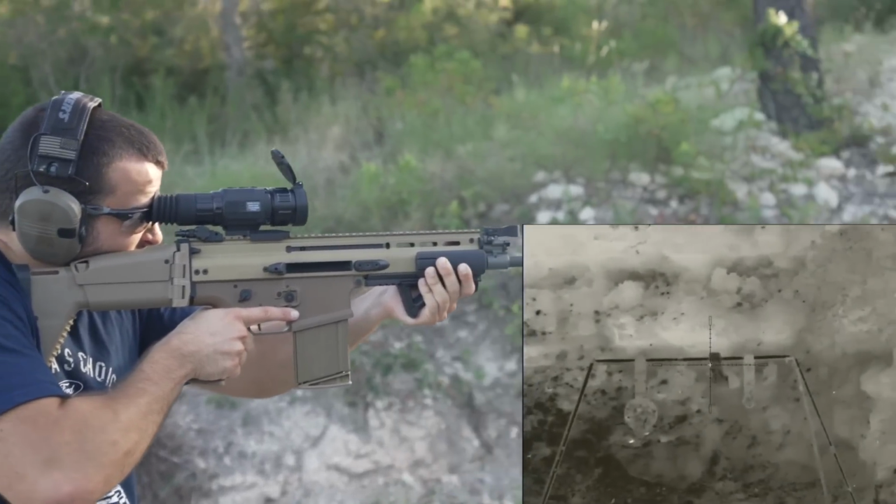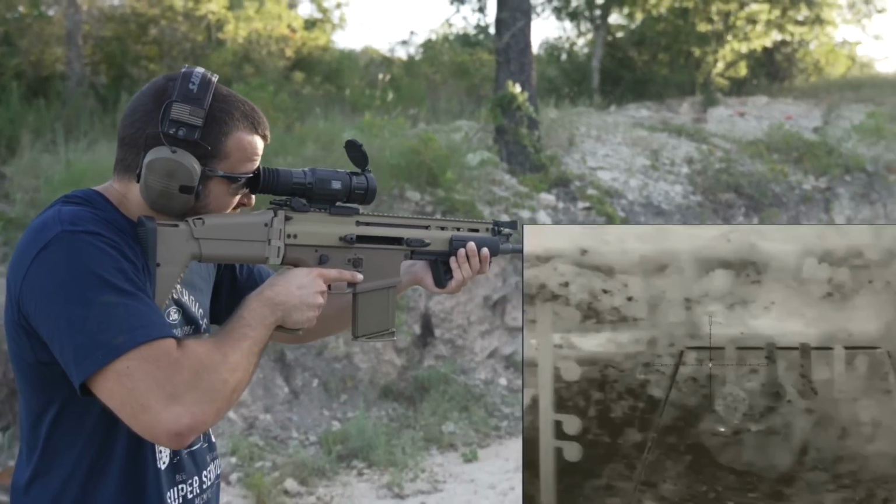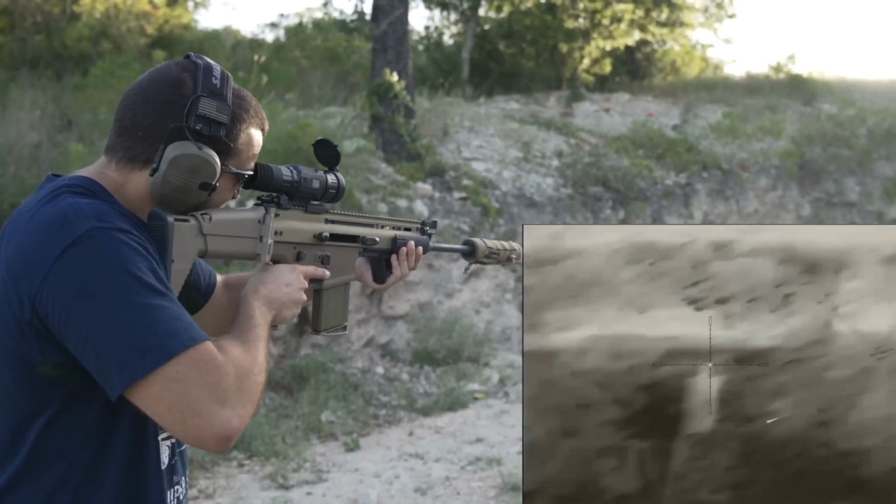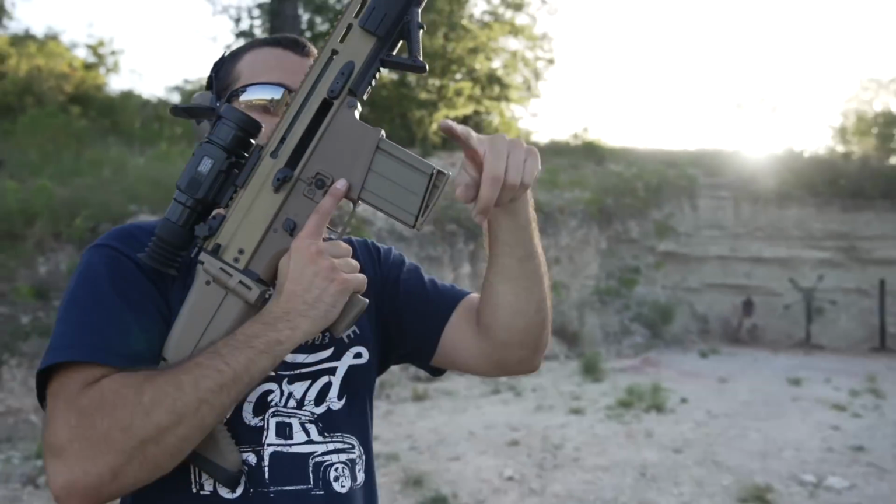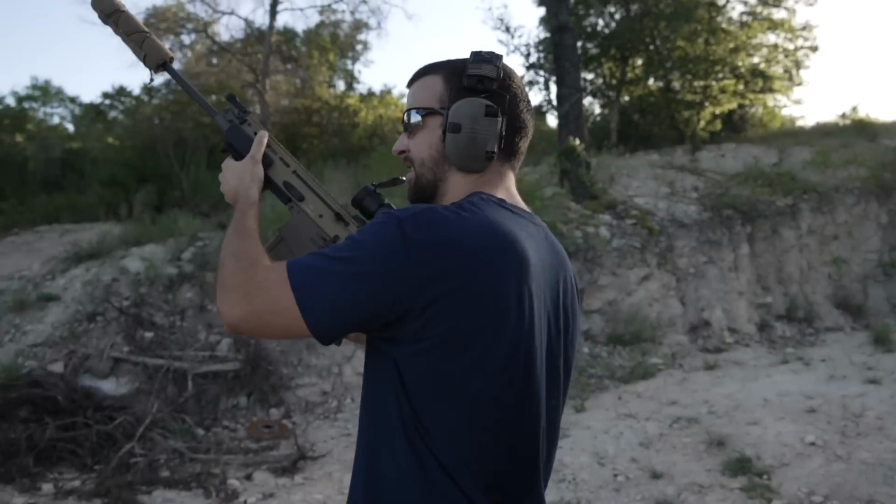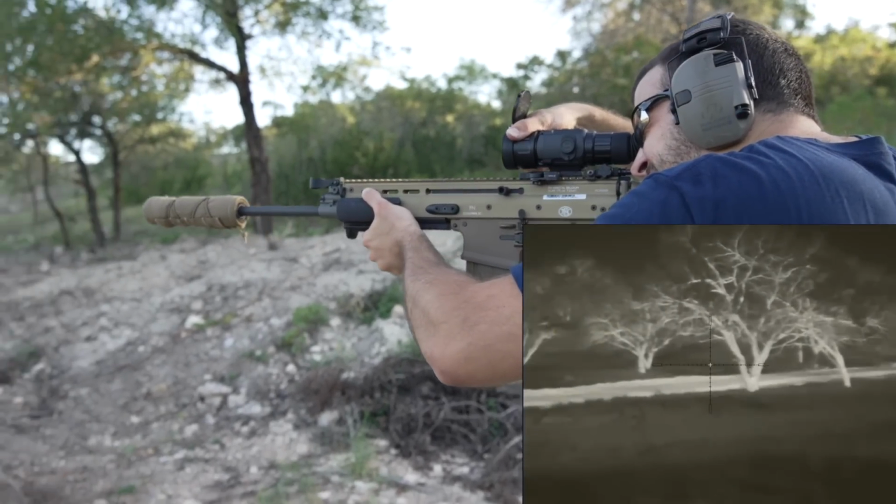Yeah, I got to hold over a little bit because we're shooting close range, as you guys could see. And as you can see, I'm using white hot, and I like that crosshair with the white centerpiece. Really, really like that. All right, get recording me. I'm going to go ahead and show the people this field once I focus in on it.